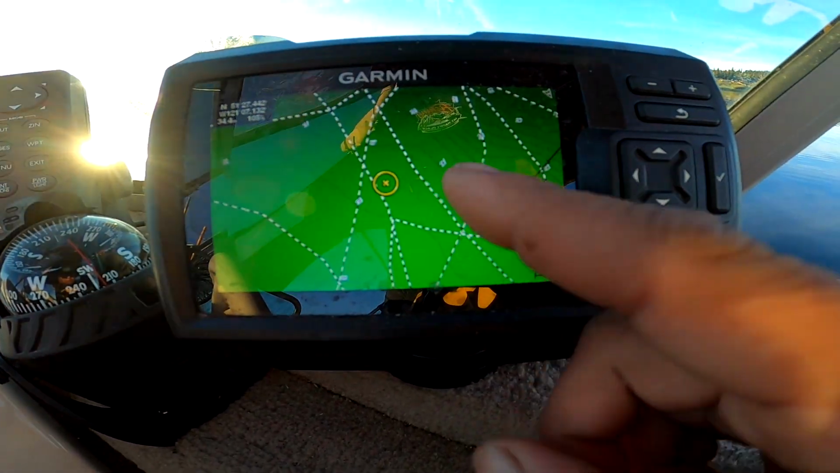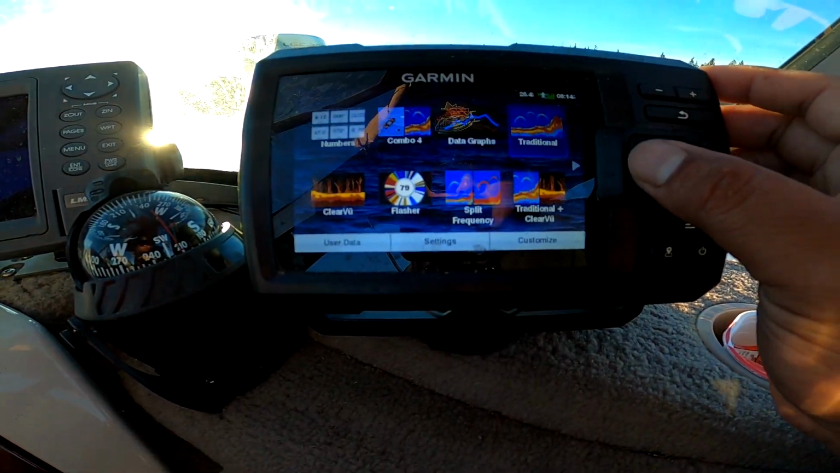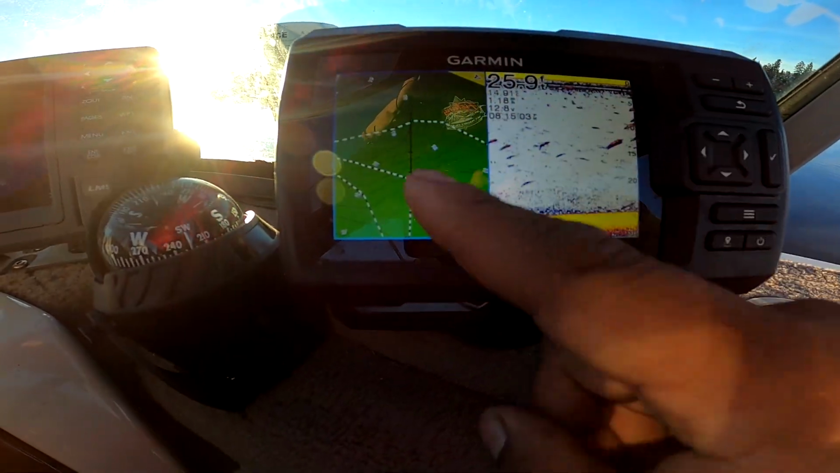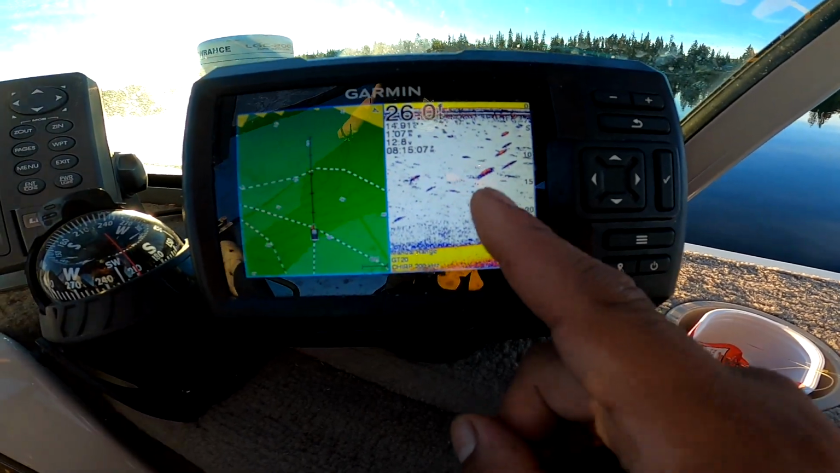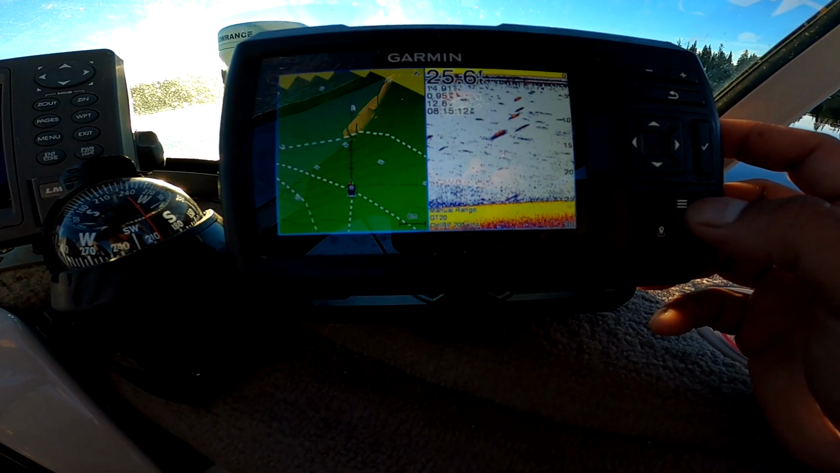So right here, we're in about 27 feet of water, and then we're gonna go back to the main screen where we normally have it on the combo, and you can see 26 feet, and it says right there almost 25, right there, 25, and oh, there's fish as well. So there it is, 25 feet. So that's a nice little contour option.